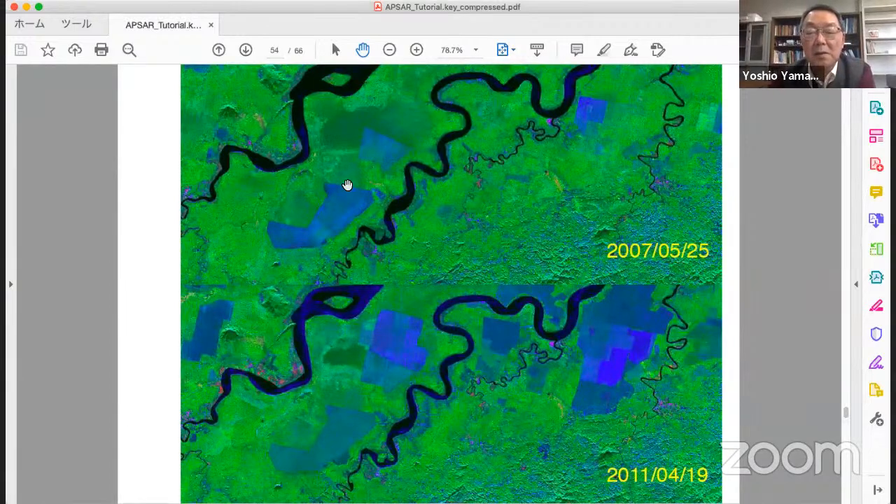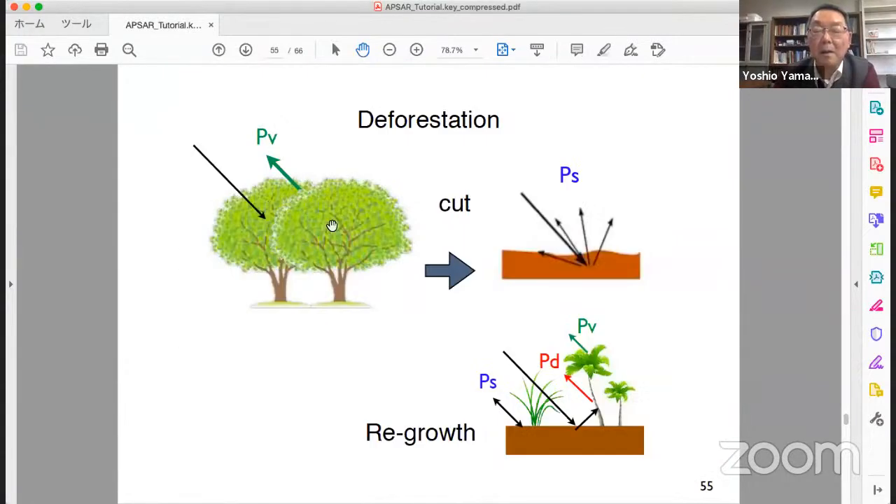These two images show deforestation in Malaysia, in Kalimantan Island. You can see artificial blue color here. This is 2007 and 2011. A new one came here. This is forest cut. If forest trees are cut, then bare soil appears. Bare soil reflects surface scattering power, so it becomes blue.